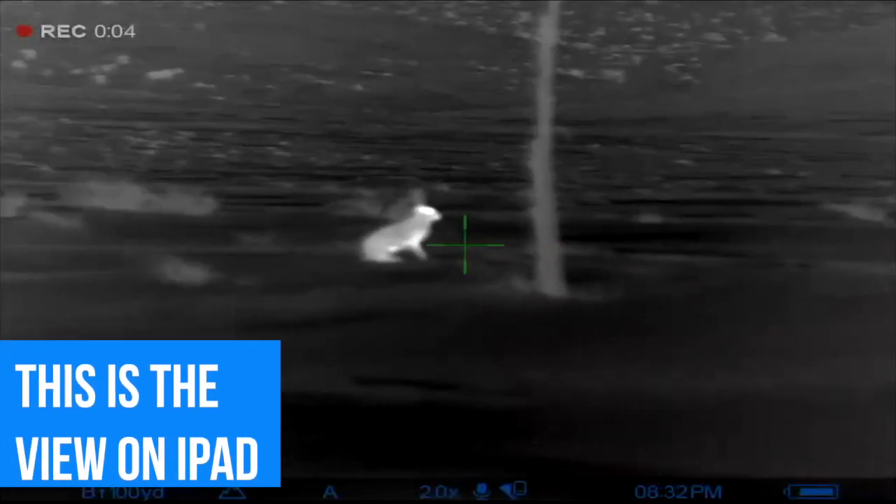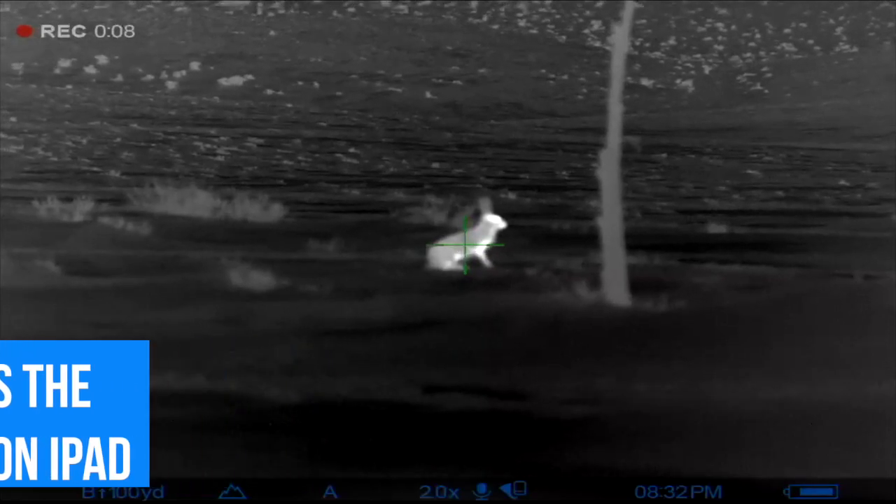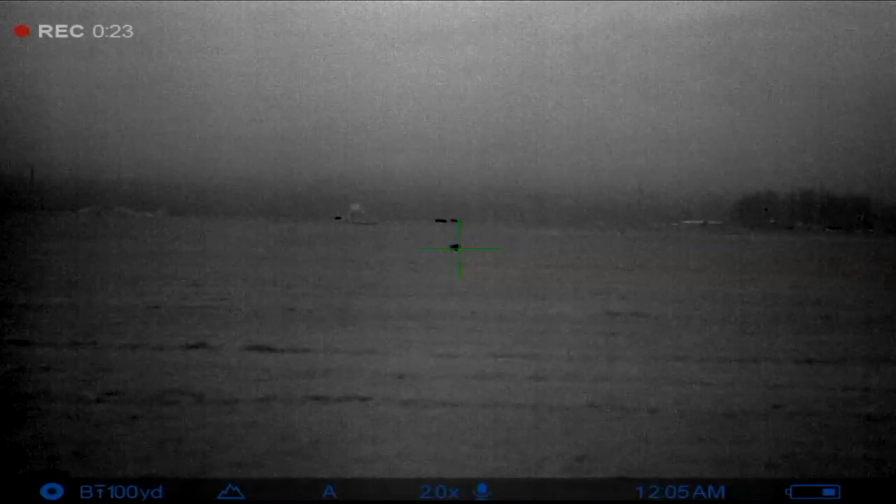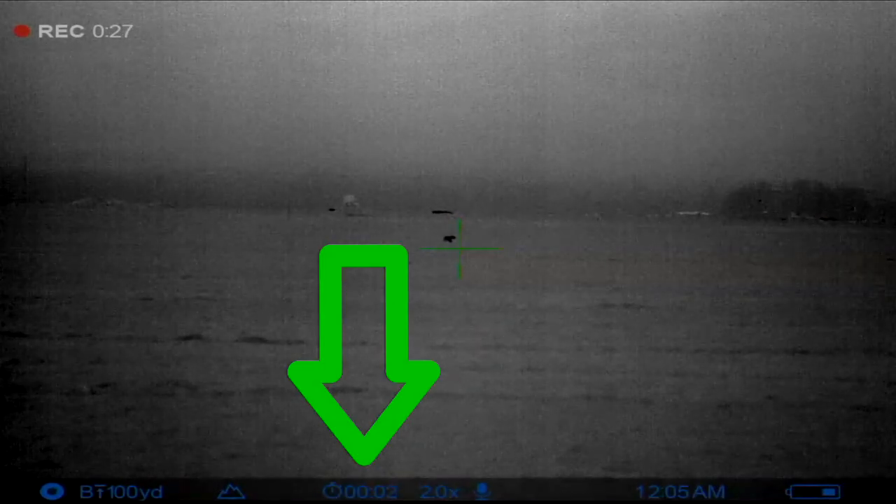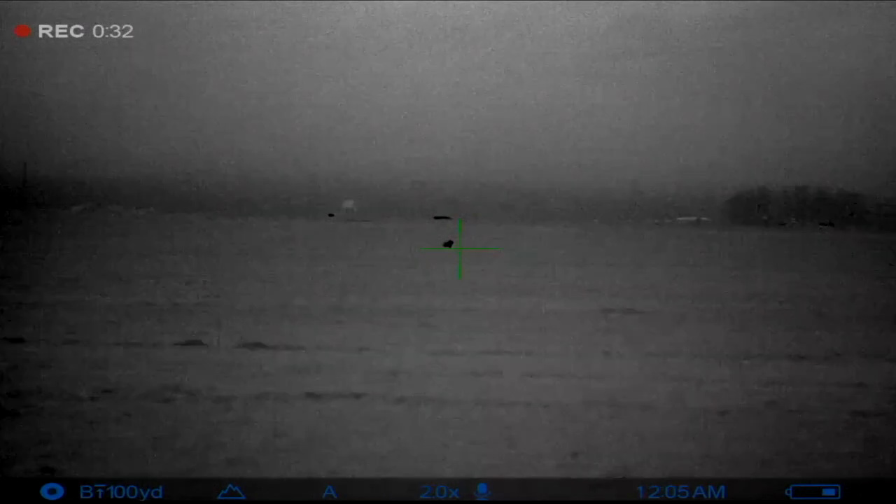The other thing that I really like is the onboard Wi-Fi. Sometimes my kids go with me. I can pull up my iPad, they can sit there and they can see what's going on. This unit does reset on its own, and inside of the viewer at the bottom there's a countdown, so as it gets close to resetting, you can see that it's going to count down 3, 2, 1, then it'll reset. That helps you if you're filming, or you know when that frame's going to freeze.